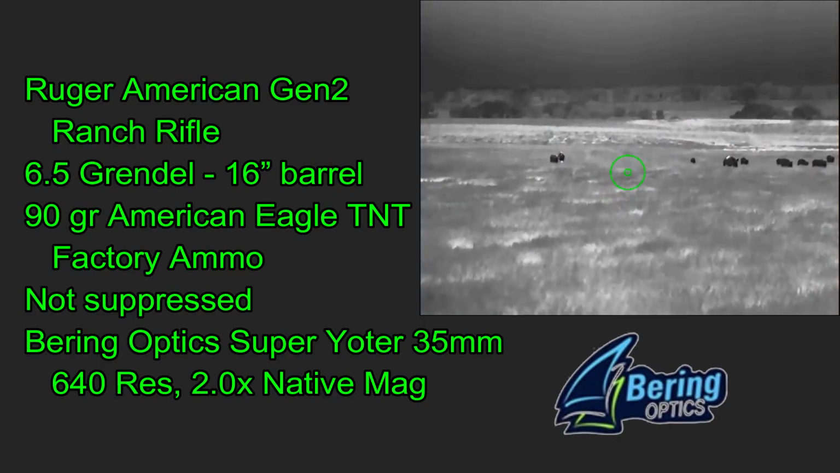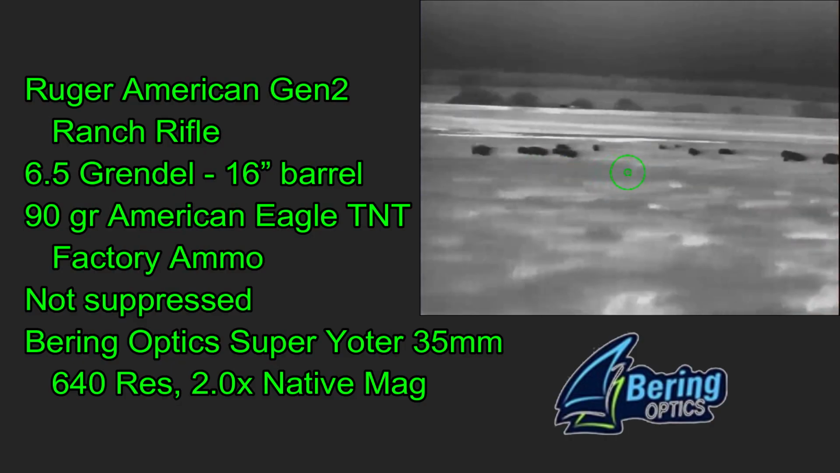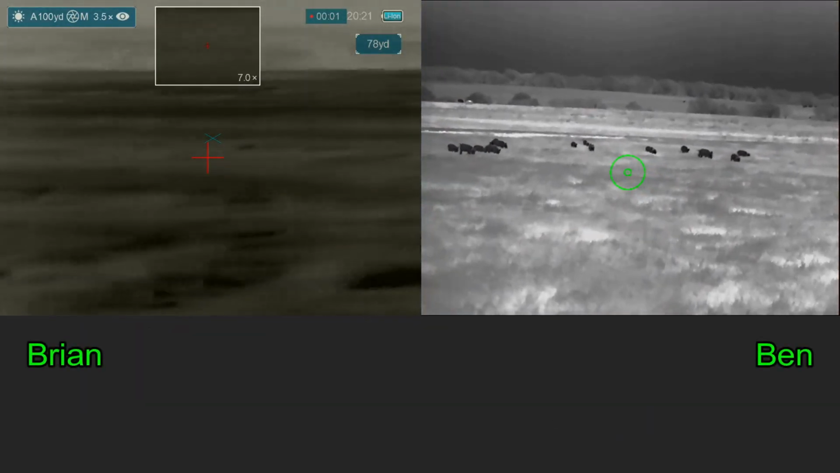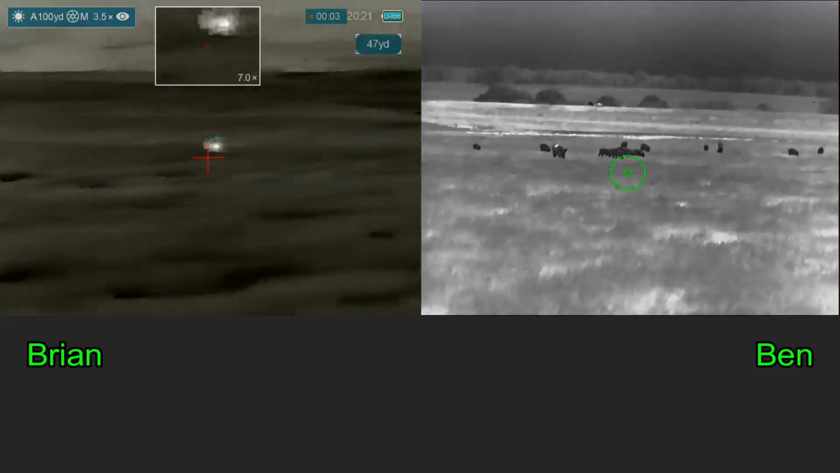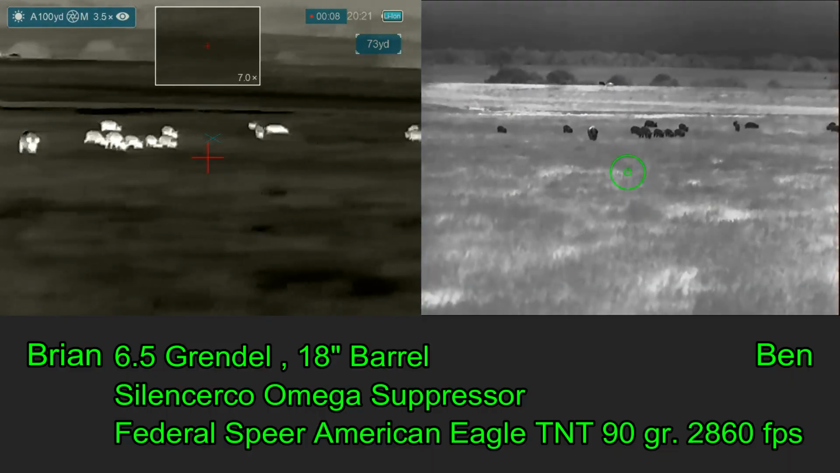And here is Ben's gear for the night. He's going to be shooting with a Bering Optics Super Yoter 640 resolution thermal weapon sight, and it's going to be on a 6.5 Grendel, a bolt-action Ruger American Ranch rifle. I think they're going to run right. As usual, I'm shooting a 6.5 Grendel with the same ammunition that Ben is shooting this evening.